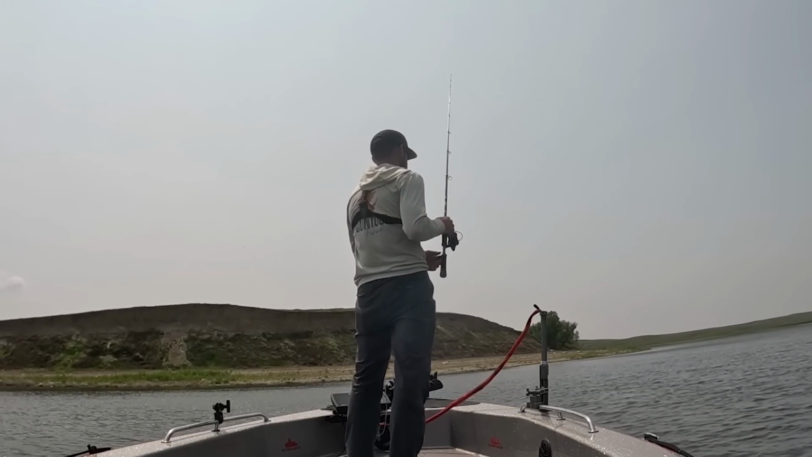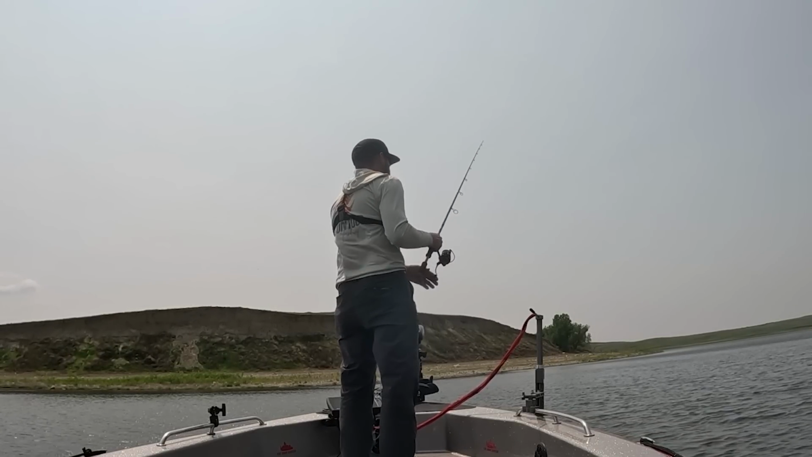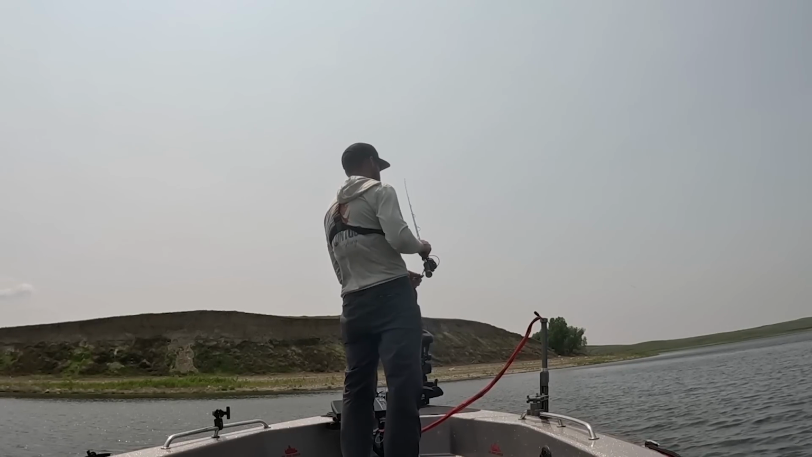Earlier this morning, I could catch some way up shallow. Now they're definitely out a little bit deeper. Uh-oh. Do we got line tanglements going on?